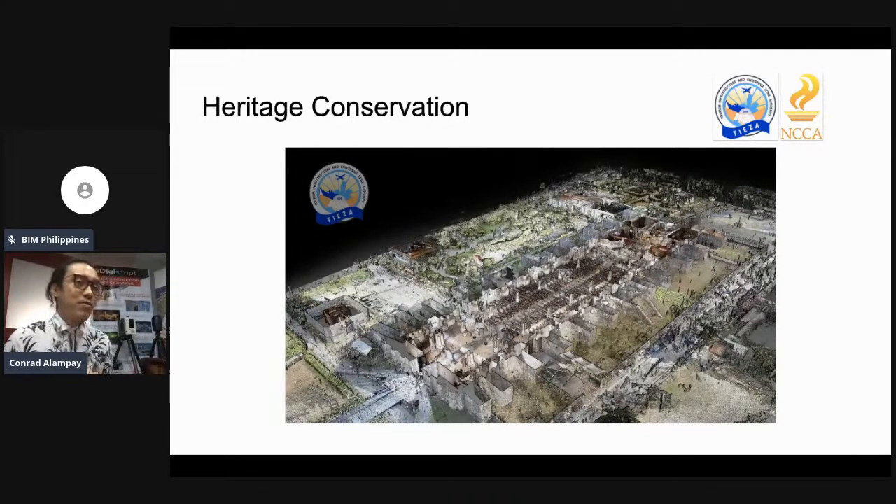Kasi kung iisipin mo, kung may mga technical person na nandito, pupunta ako on site, dadala ko hagdan, especially in higher areas. Medyo risky pa yun, di ba? So with the equipment itself, tatayo mo na lang siya, antay mo lang siya makapture lahat, process ko na lang. 1 day capture or 2 day capture, process ko sa office, hindi na ako babalik sa site kasi nandun na lahat ng information na kailangan ko.